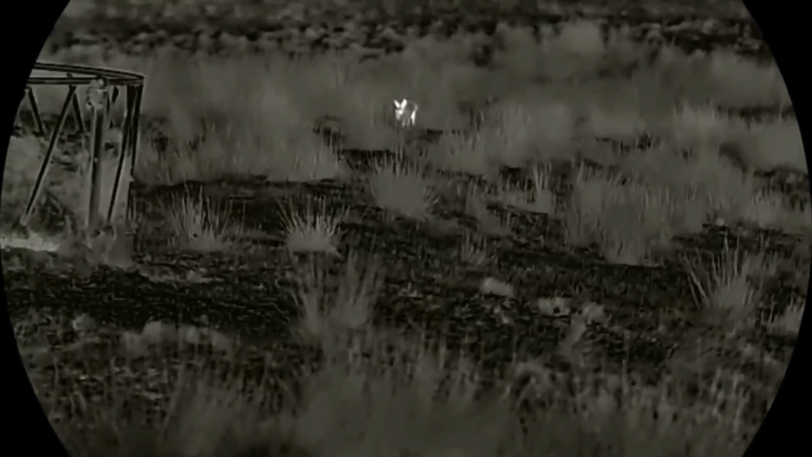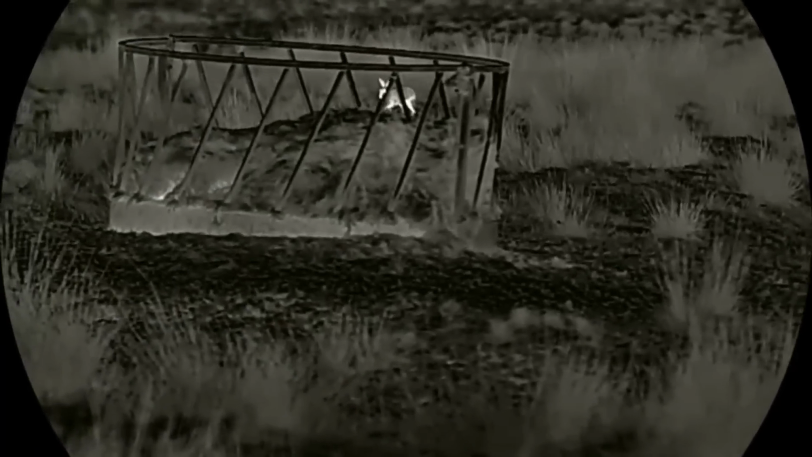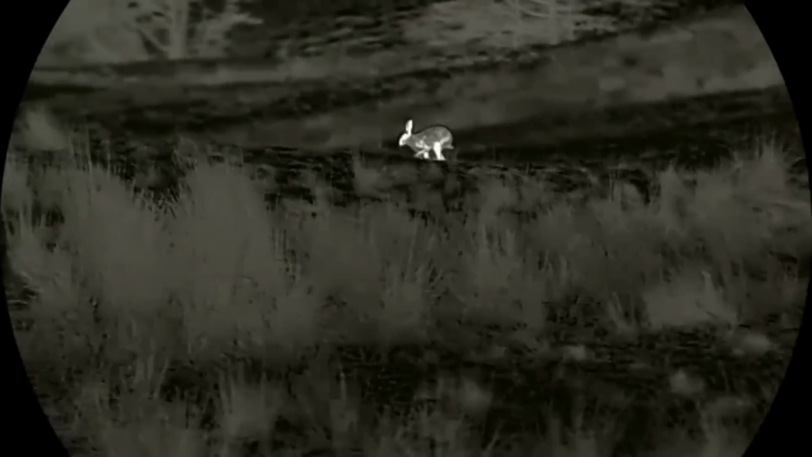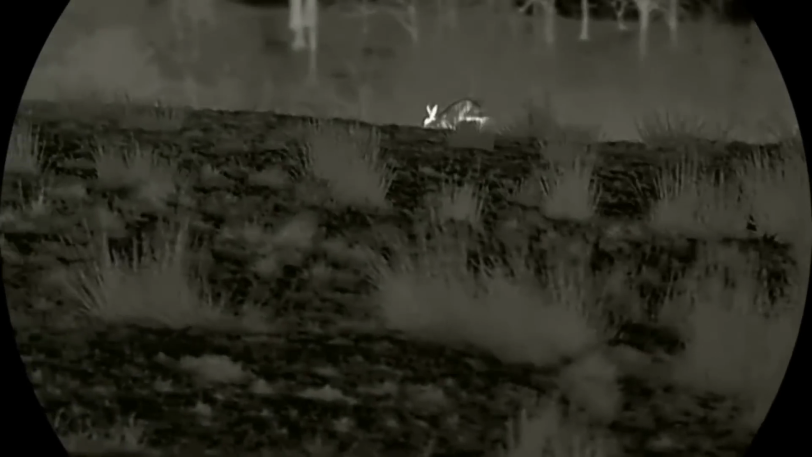I'm just looking here through this Vista spotter, and I'm just watching my mate the hares, and I do like seeing hares. I've been watching these hares all my life, to be fair, and they never seem to get any more or any less. But I do like to see them, and I always come across them every time I go out.